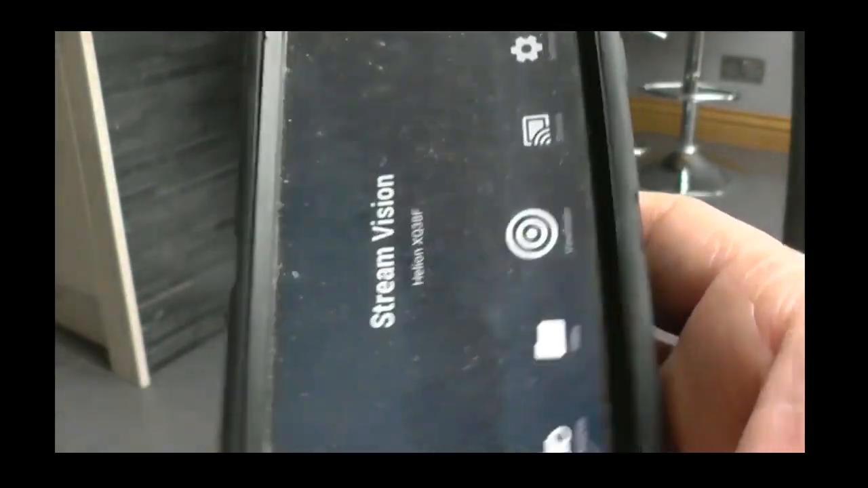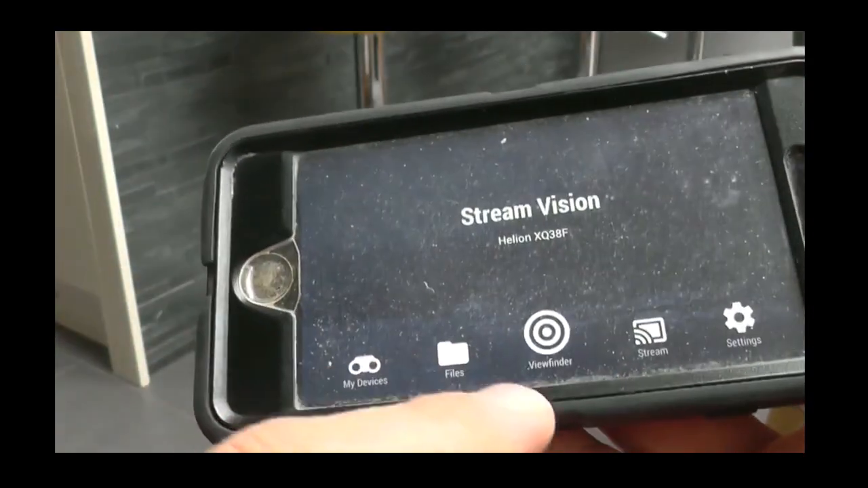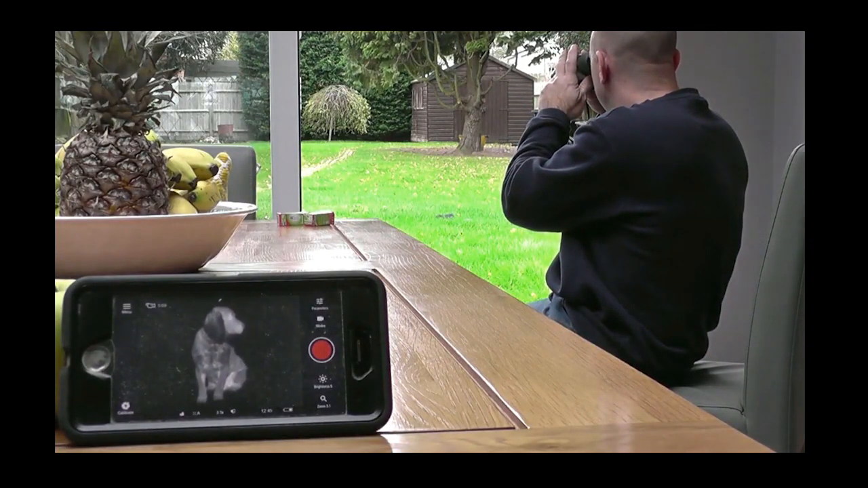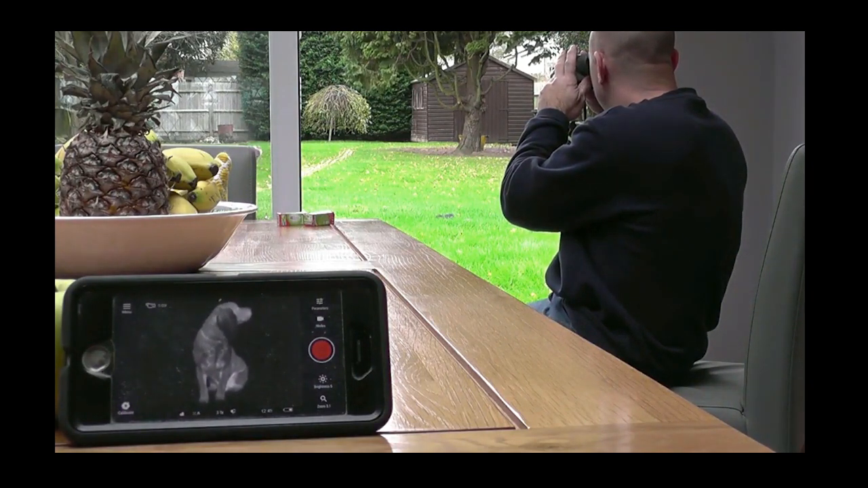Using the Stream Vision app, it's possible to connect your Pulsar device directly to your smartphone or tablet. This way other people can view exactly what you're seeing through your scope or spotter.